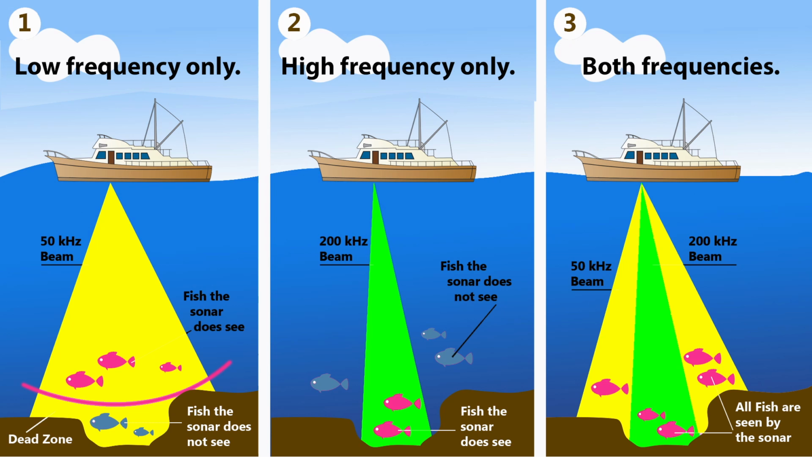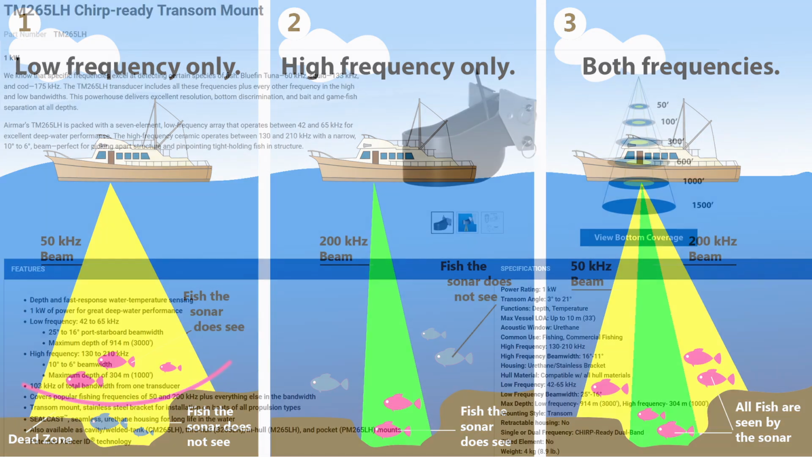The Furuno TZ3 and the TM265LH combo does this very well, but other sounders also have the same capability. Learning to make use of all the features of your sounder is well worth the effort. After all, you paid good money for that box of electronics. If you don't use it to its full potential, the money is wasted.